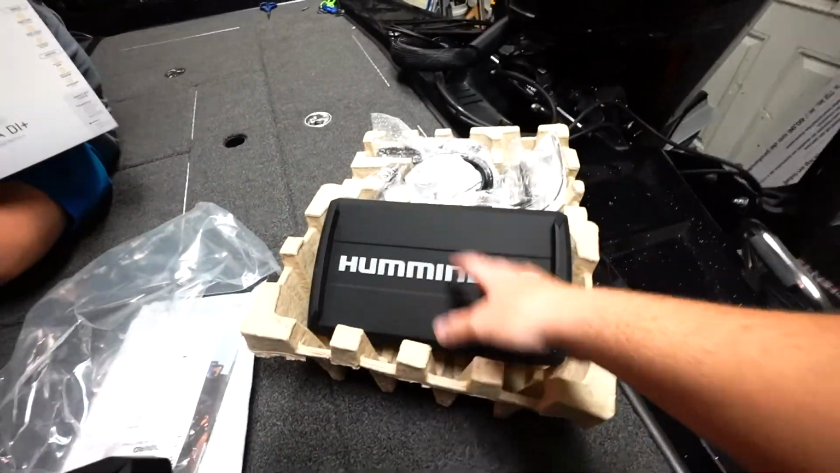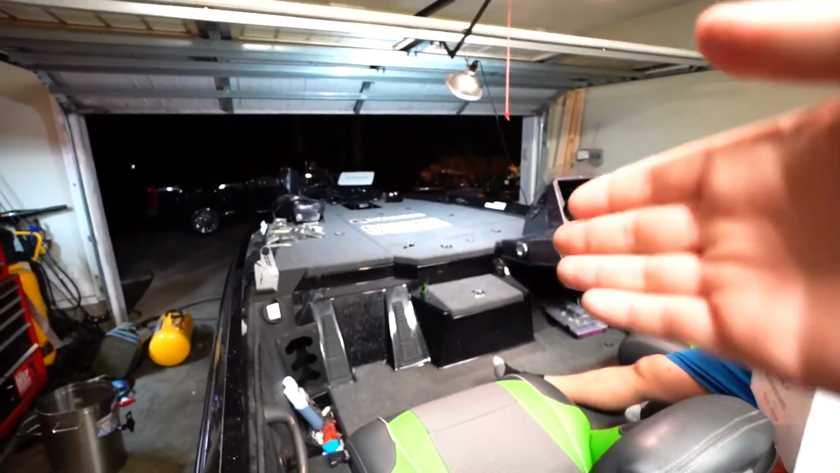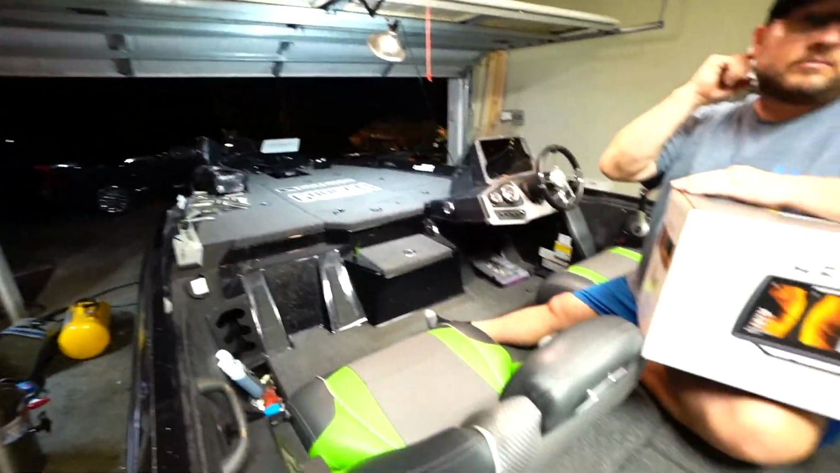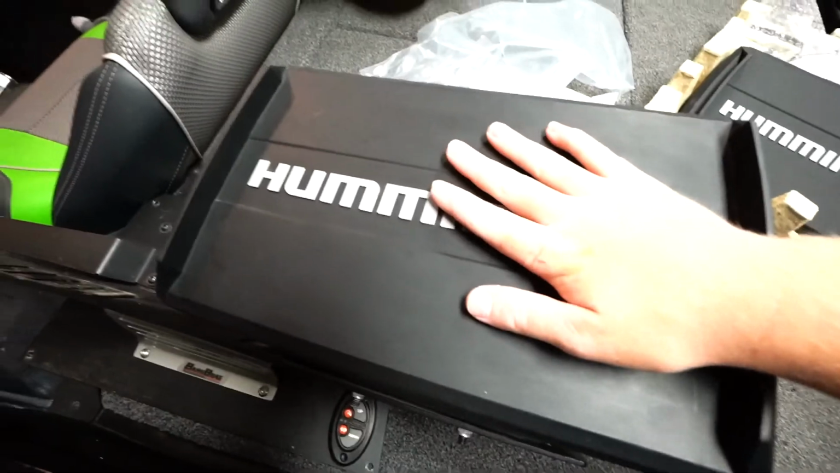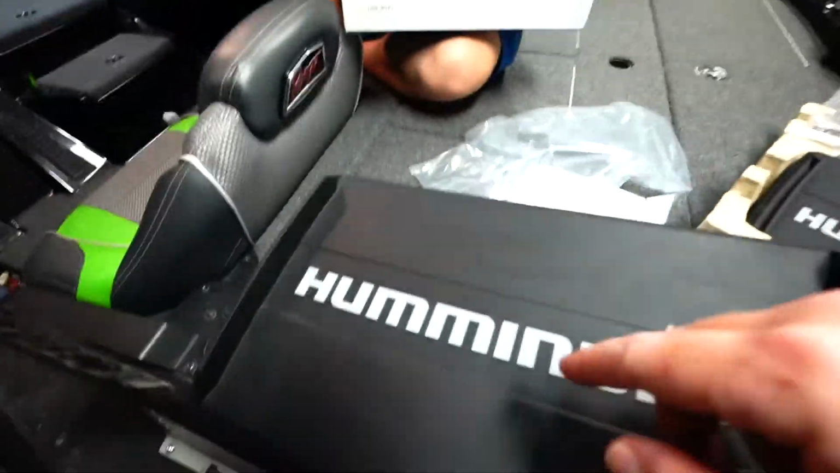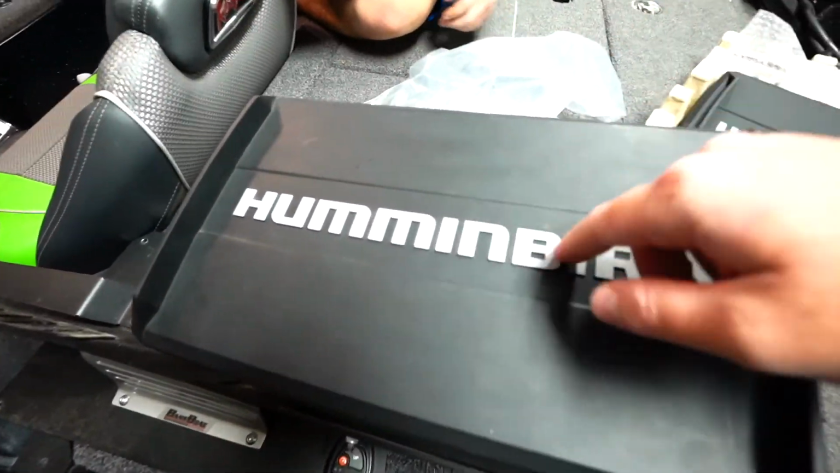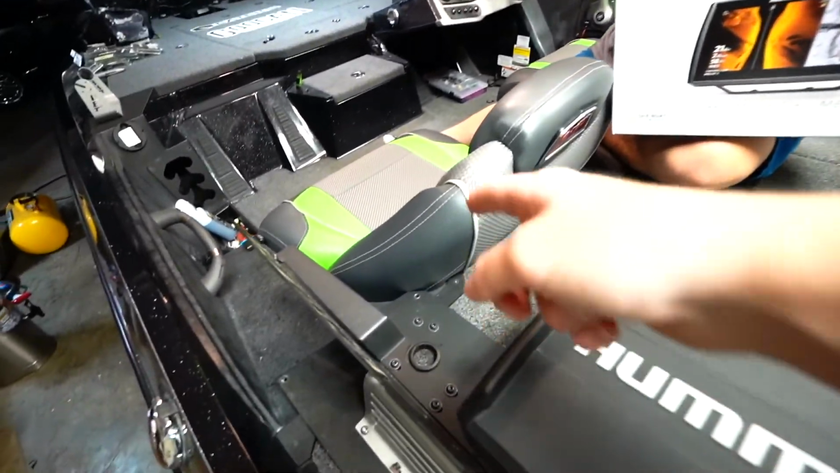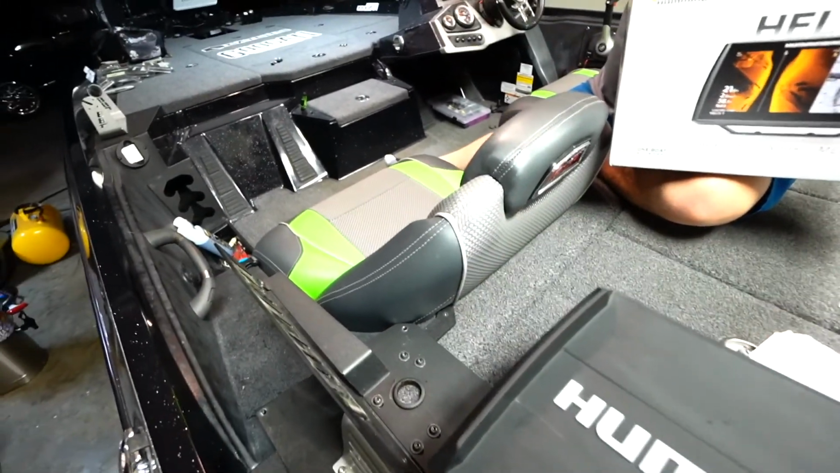So what we're gonna do with the Helix 9 is we're gonna put it up front next to the Garmin. We're gonna keep the Garmin for the live scope, because you know live scope's the best. And we're gonna put this sucker on the dash, of course, for our scanning. And we're actually planning on getting another 12. So this one's mainly probably gonna be for down scan and side scan. And then the other one that's going next to it is gonna be for the mapping and all that stuff.